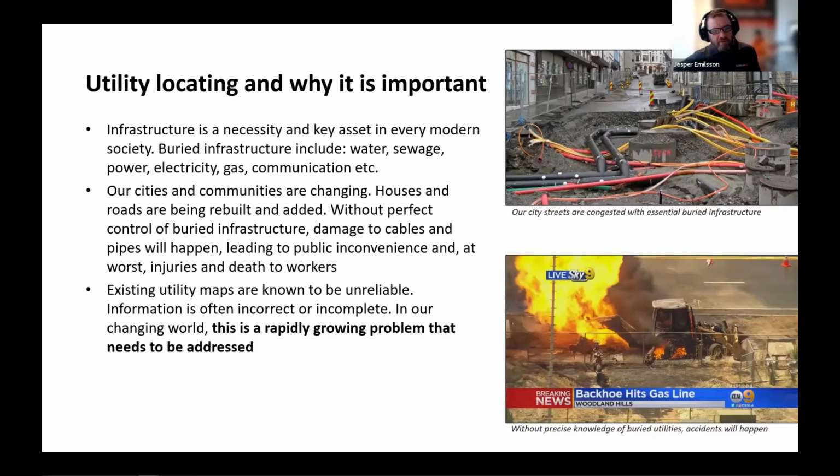They are getting better, but they are pretty much always, at least to a certain point, wrong. And if you're installing, you don't want to harm either yourself or the already installed infrastructure when you are installing new. So this is a rapidly growing problem, and that is also why we build this type of equipment, to try to help find buried utilities.